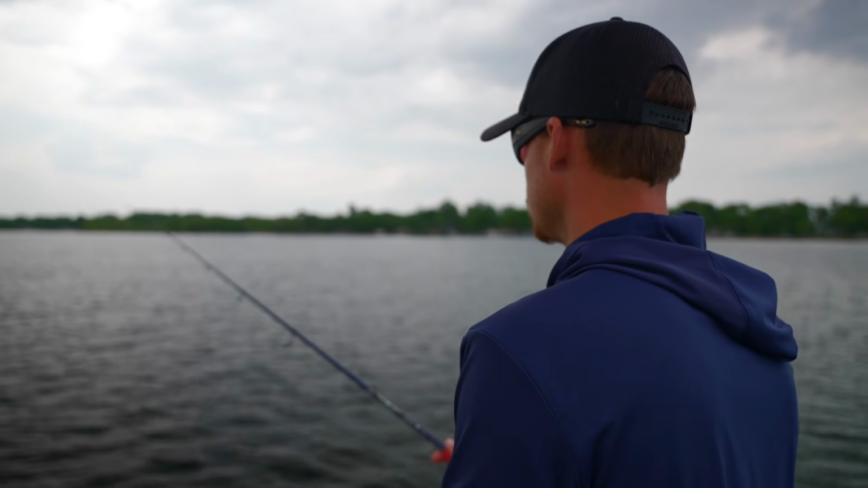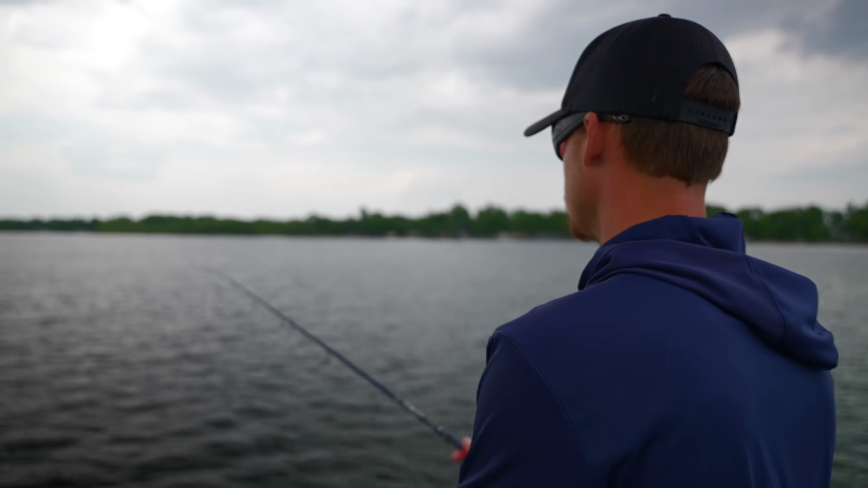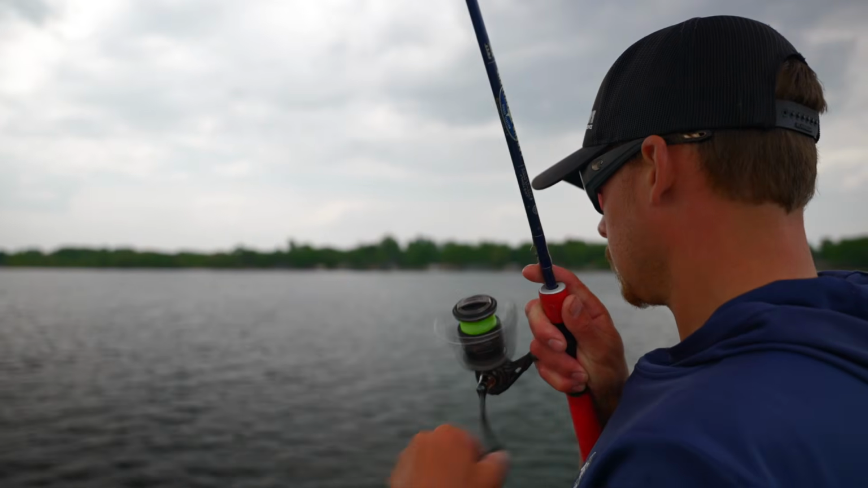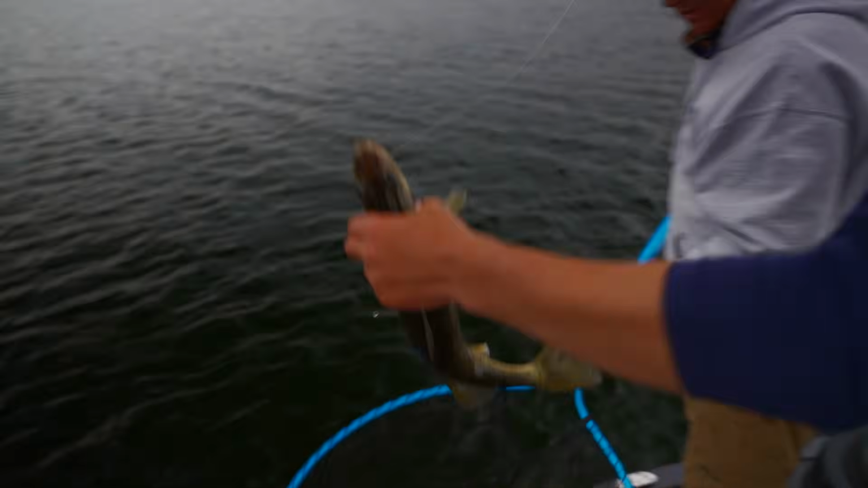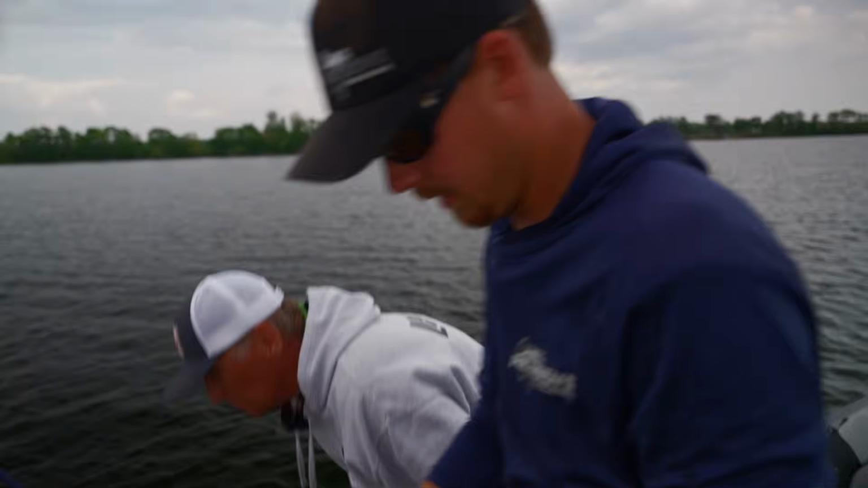Come on. He took it. All right, I'm going to a bobber. All about the same size, aren't they? Yep, cookie cutter. Yep. 17 to 20 inchers.